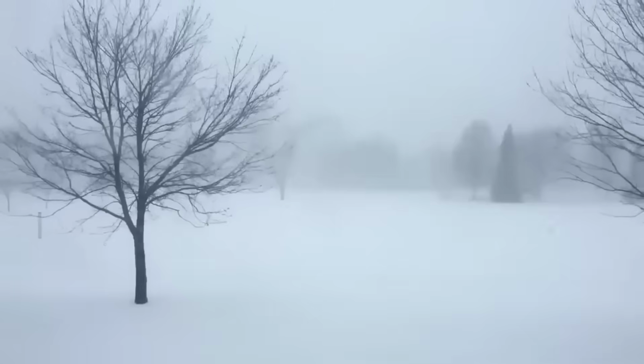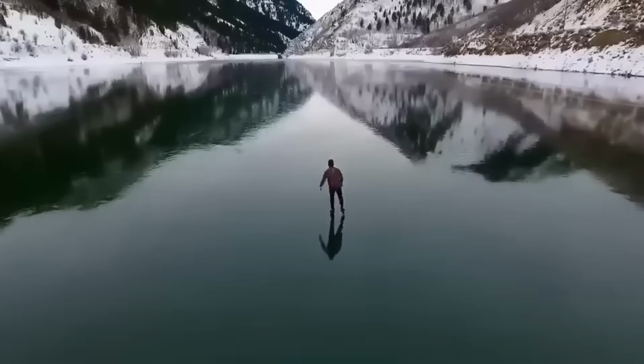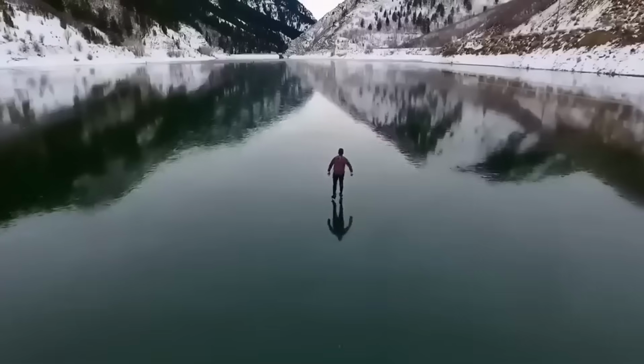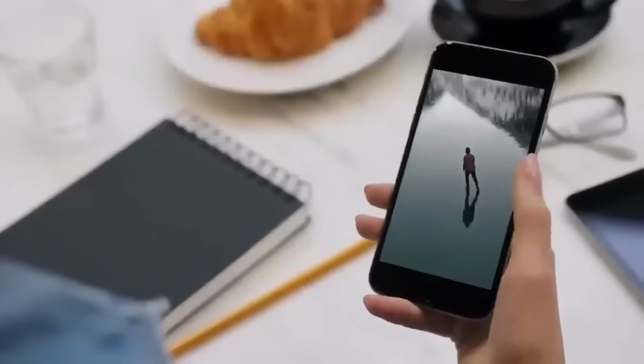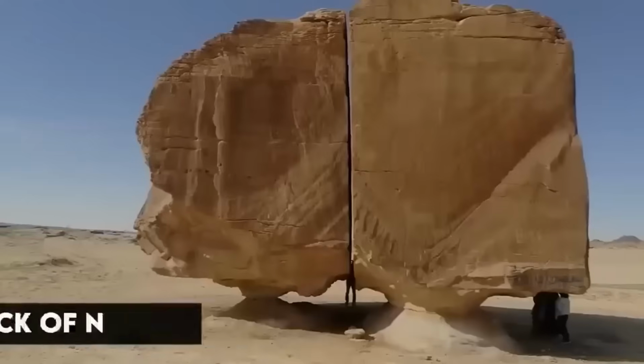The freezing weather usually doesn't have much to offer, but this amazing ice skating video is an exception. It'll leave you in awe and a bit scared at the same time. A man from Utah captured the breathtaking drone footage of an ice skater gracefully gliding across a frozen lake. Since the skater's drone footage was posted on Instagram, thousands of people have been left speechless.